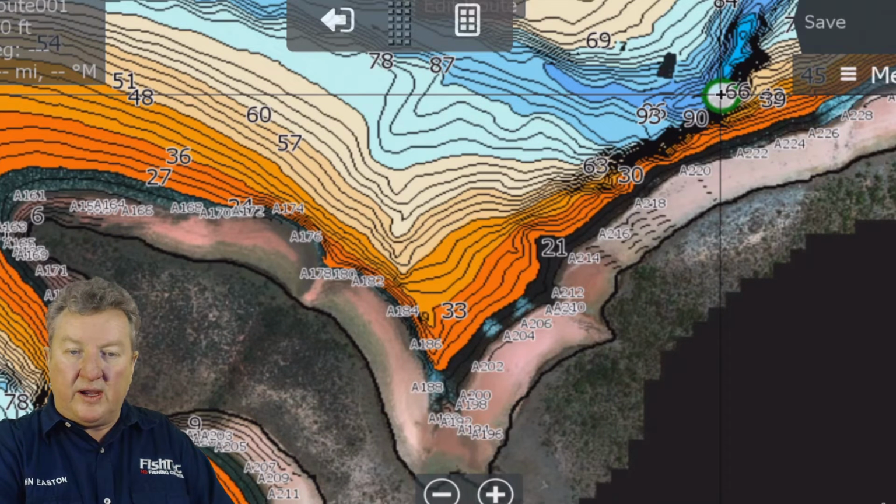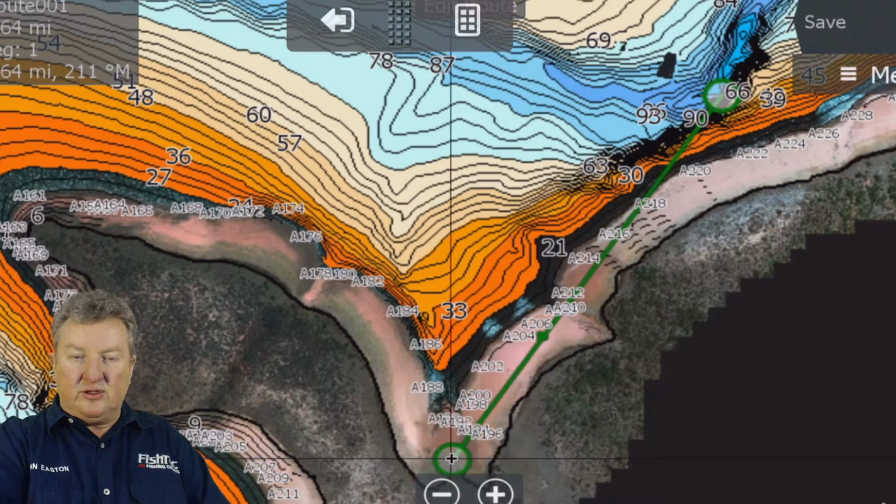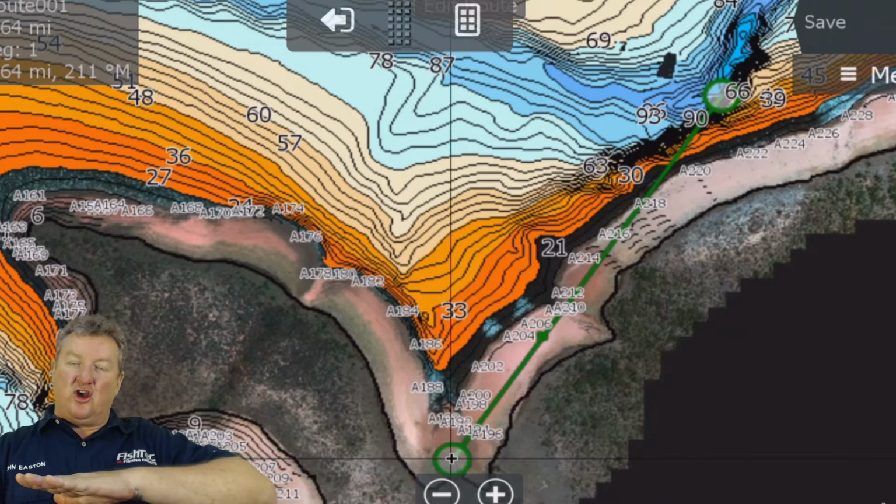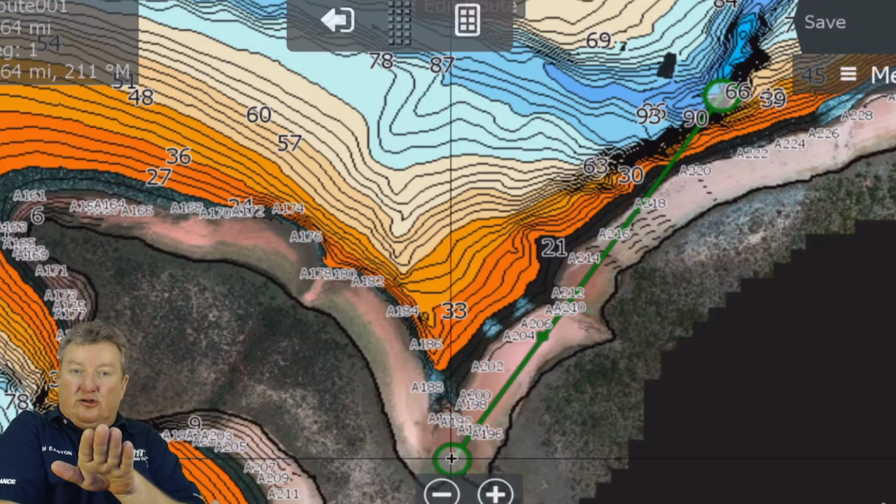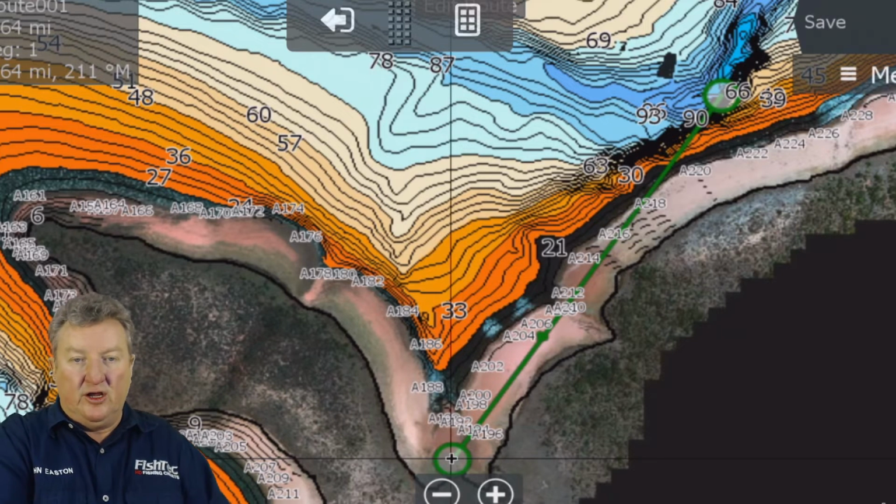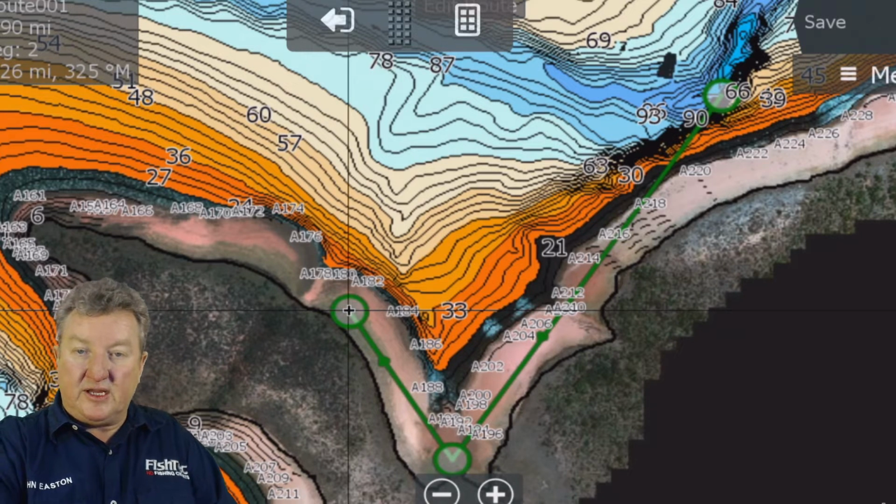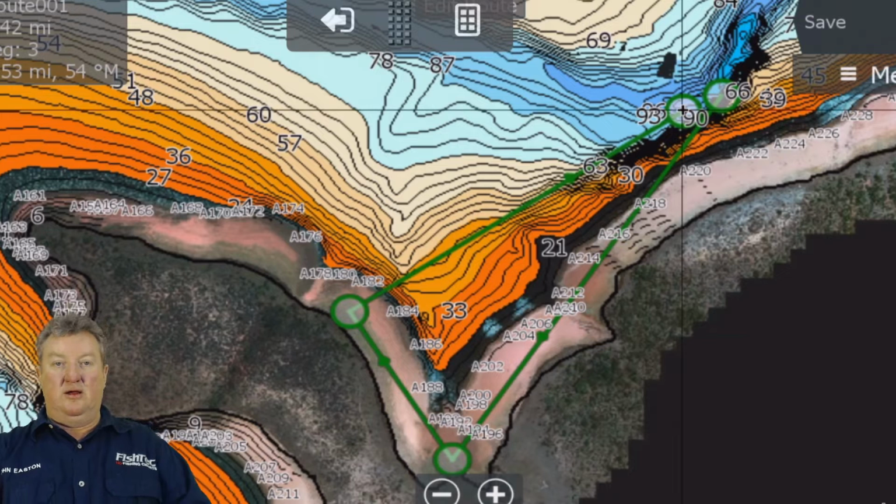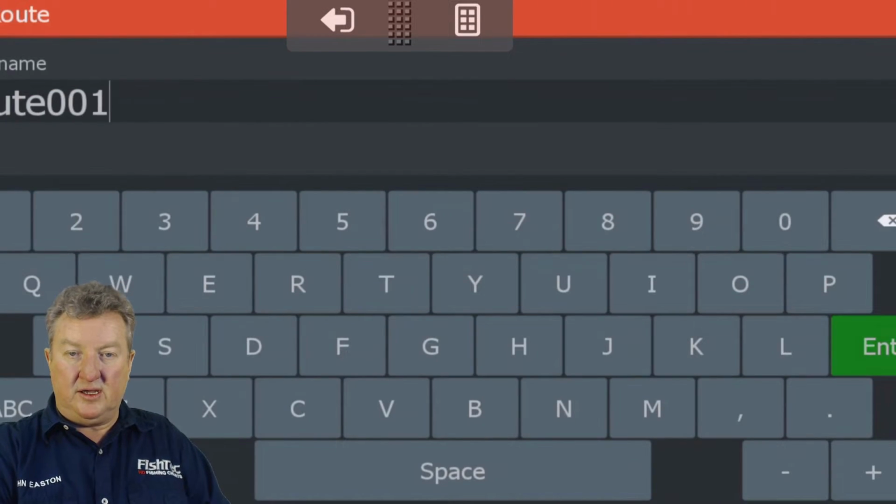Then come all the way down into the shallows in this little point here. And then can you see how that shallow bank goes out, but then it's got a sharp drop off with obviously another little creek coming in to the left of it. So we're going to make that the end of our triangle. And then we're going to take one back to the start. There we go. Guess what? Save. Say enter.